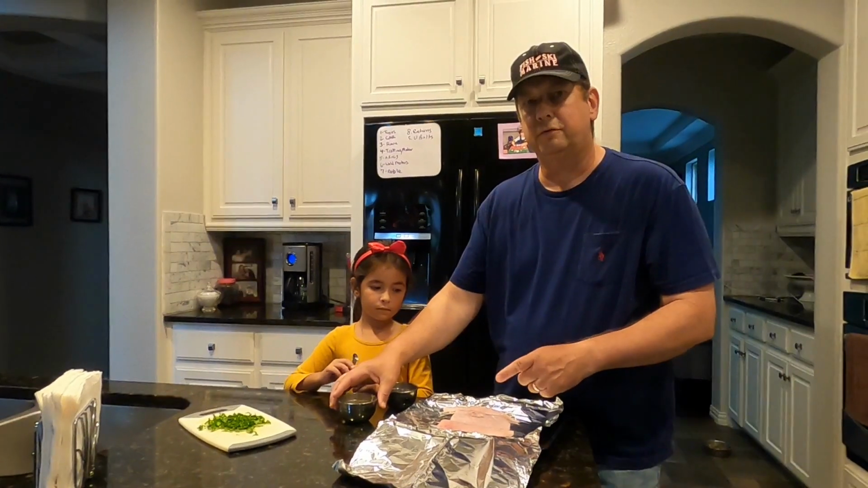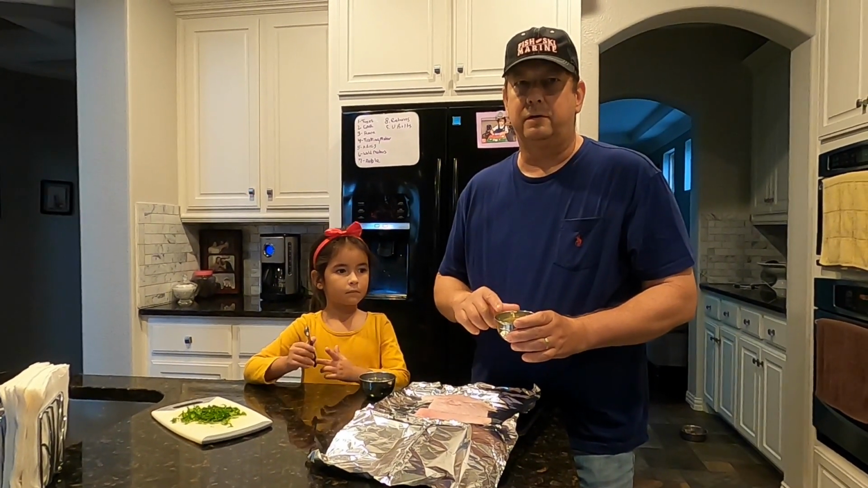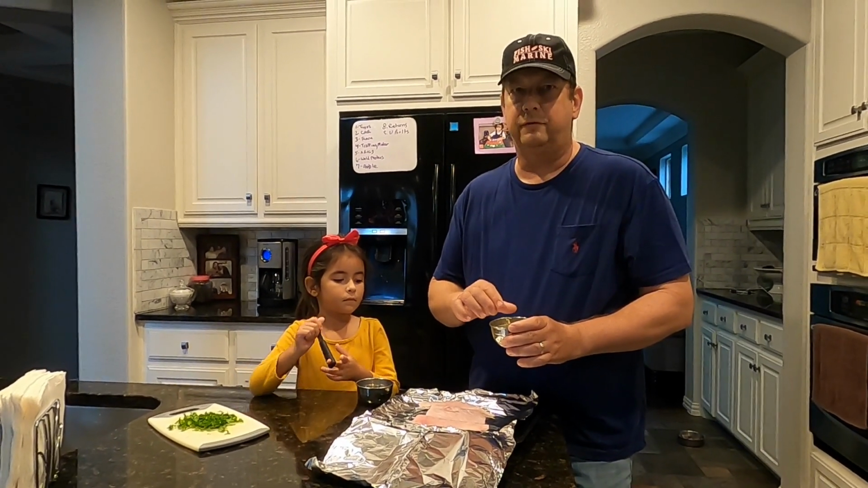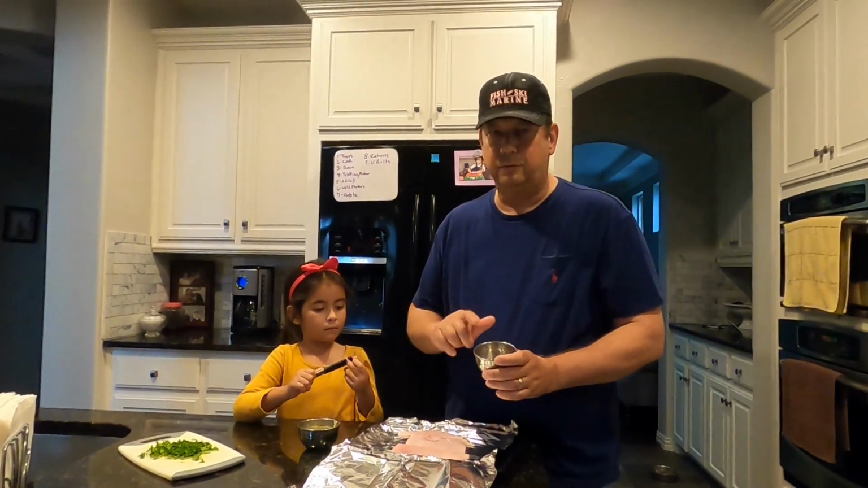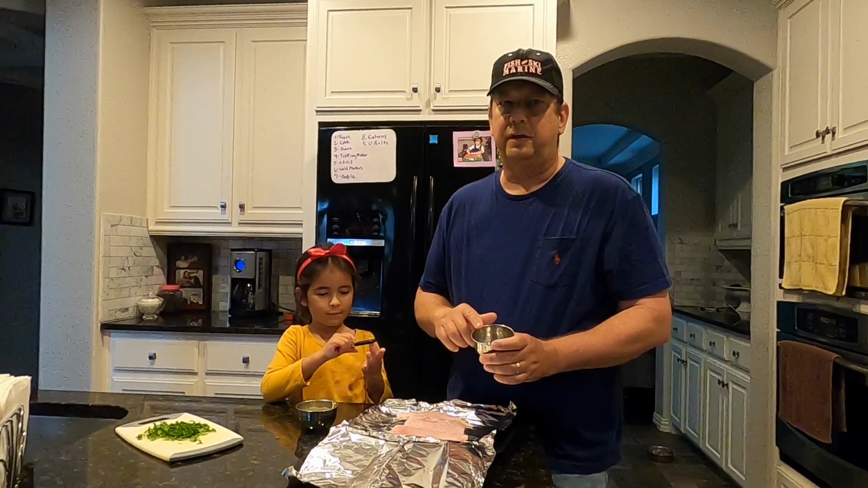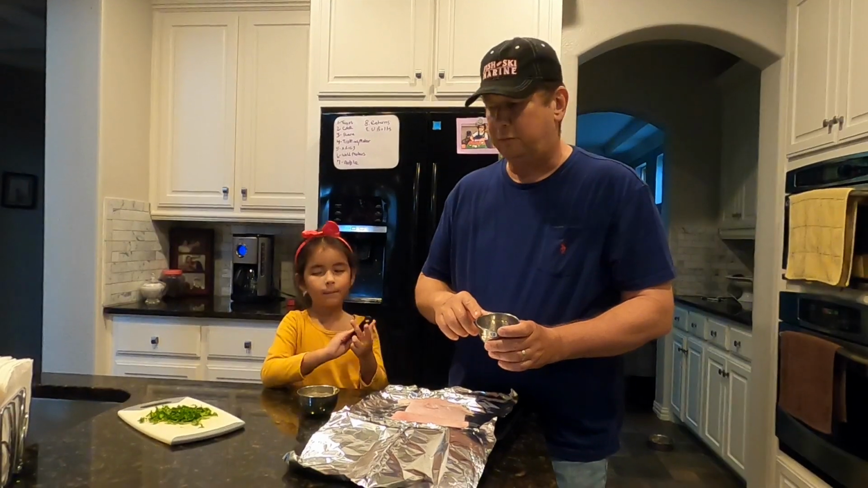So what we have is a couple of striper fillets. We've got 2 tablespoons of melted butter, 1 tablespoon of lemon juice, and 1 clove of garlic that's been minced in this wet rub. And then in our dry rub, we've got 1/4 teaspoon of salt, pepper, red pepper flakes, and oregano, or we've actually substituted Italian seasoning for the oregano.